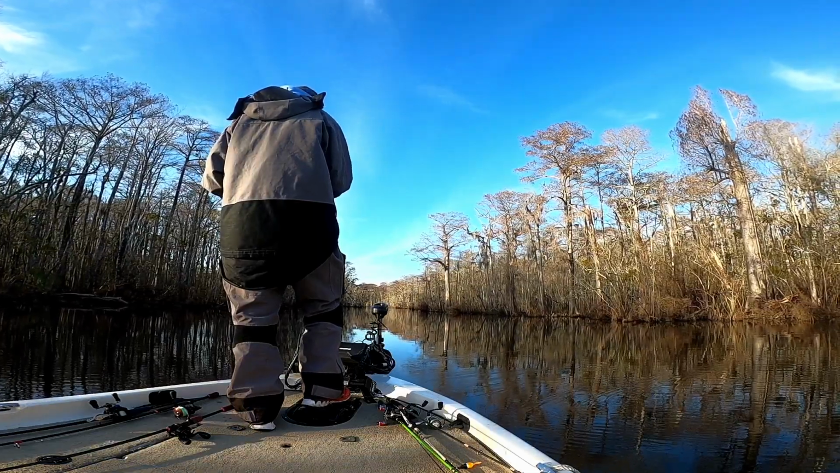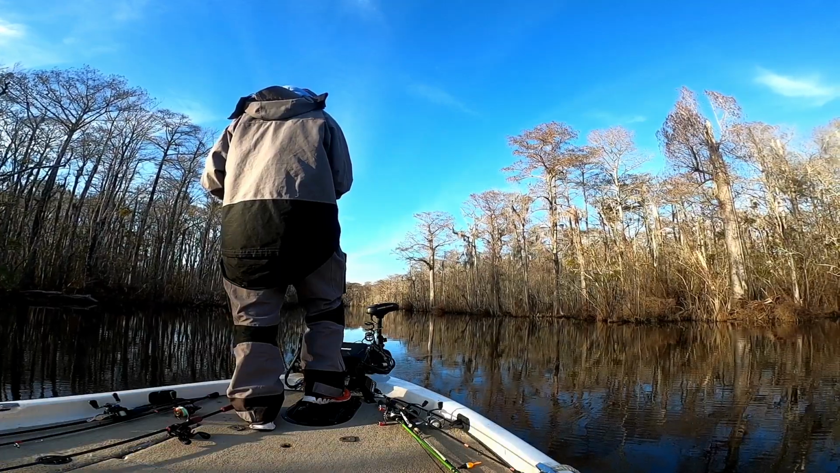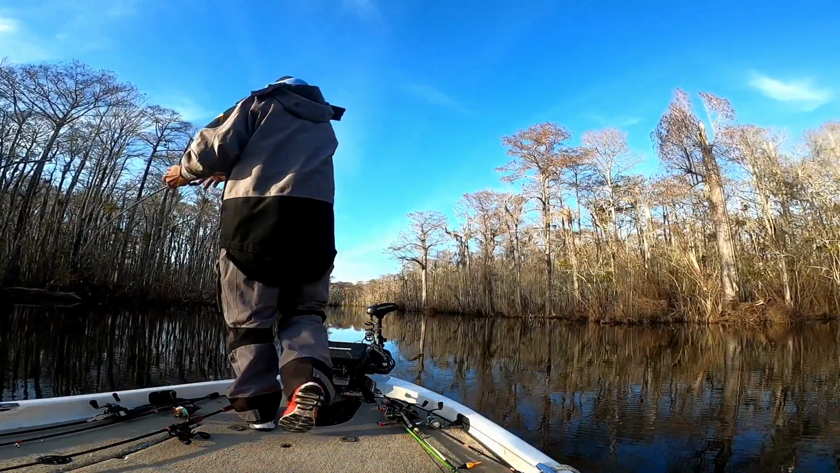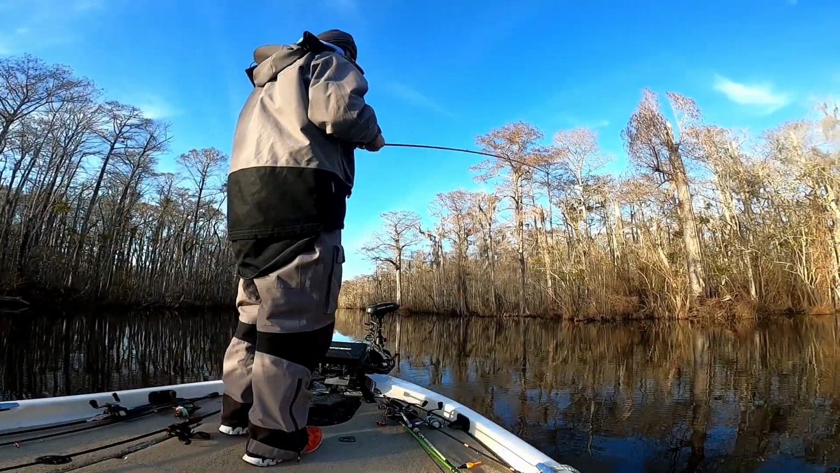So there's a little tip for you. If you're fishing around heavy cover laydowns, jump up in bill size and line size, and that bait will work through the cover much easier.